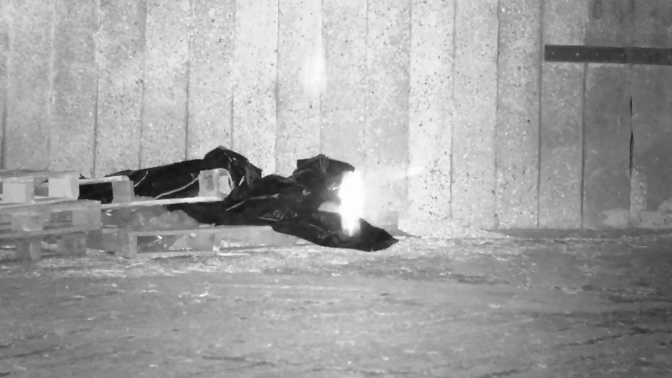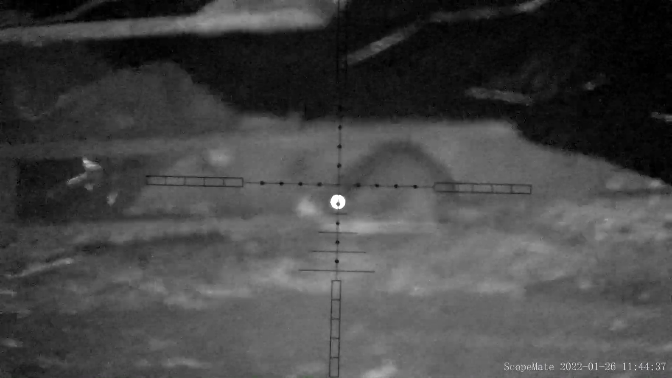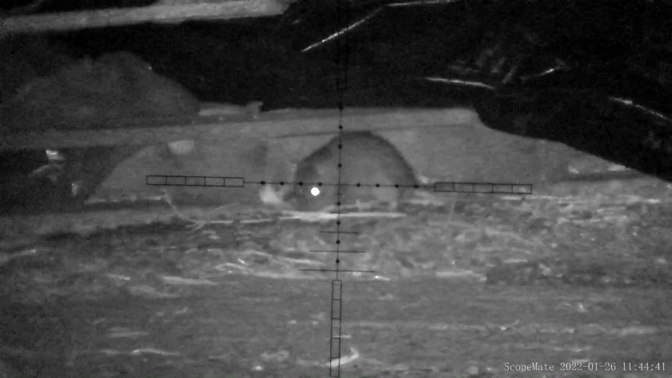You can see so much more than if you were just using the Scope Mate to try and spot rats. If you were doing that, you'd probably lose a lot of opportunities just because you couldn't see as much. The Scope Mate has the ability to film night vision in slow-mo, so that was filmed at 60 frames per second. Took him with a really nice headshot, and there's the slow-mo there.